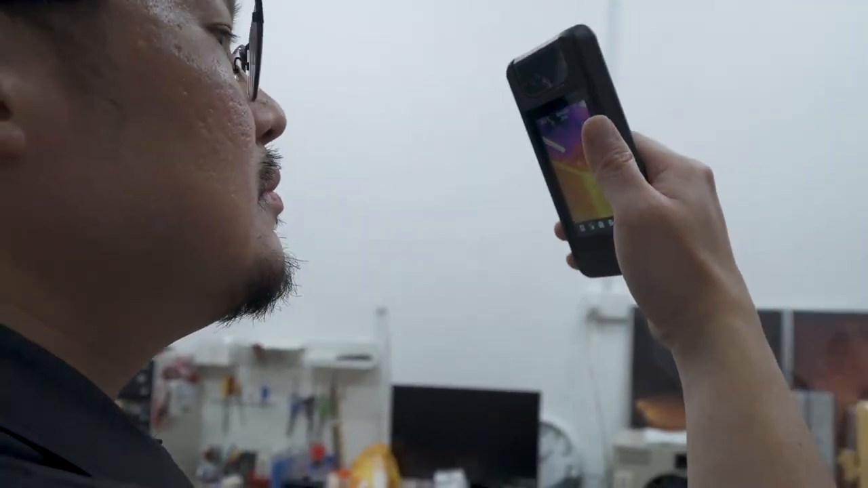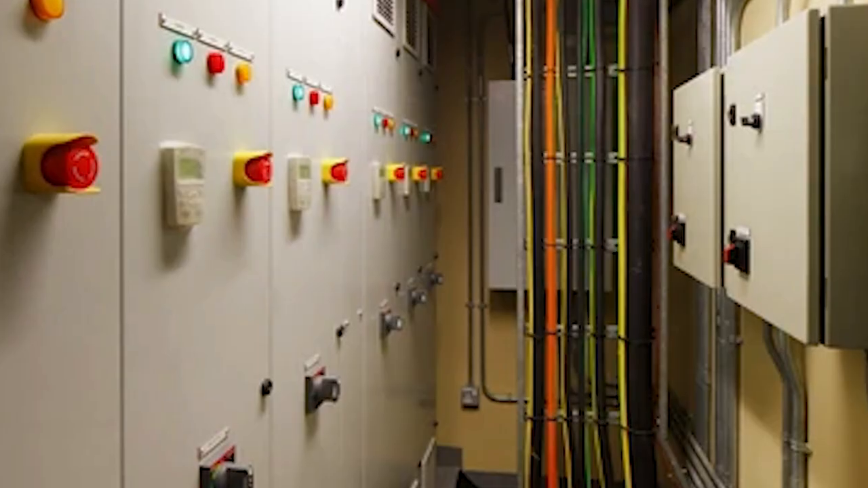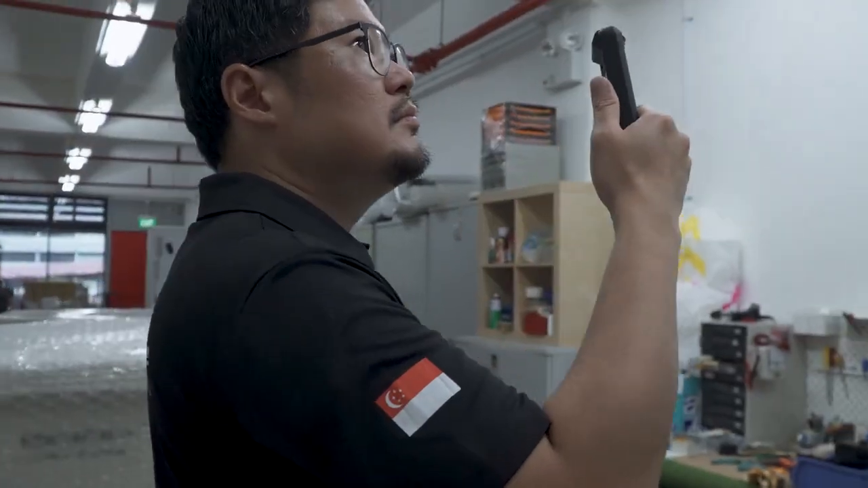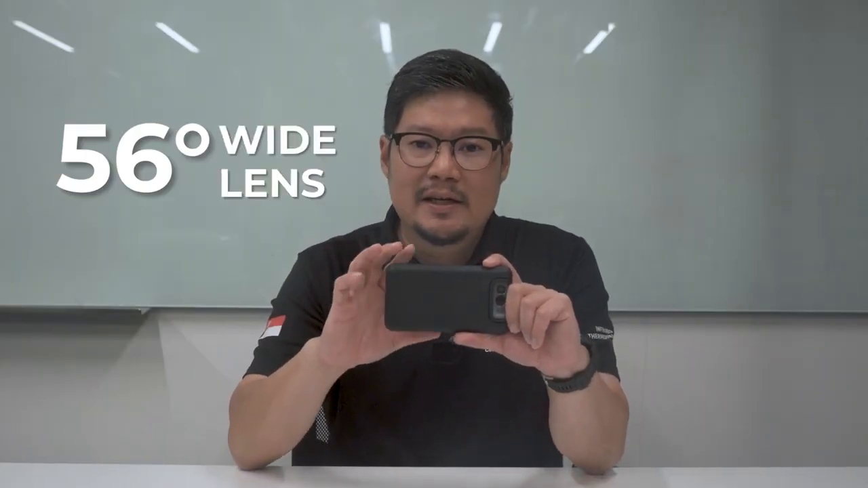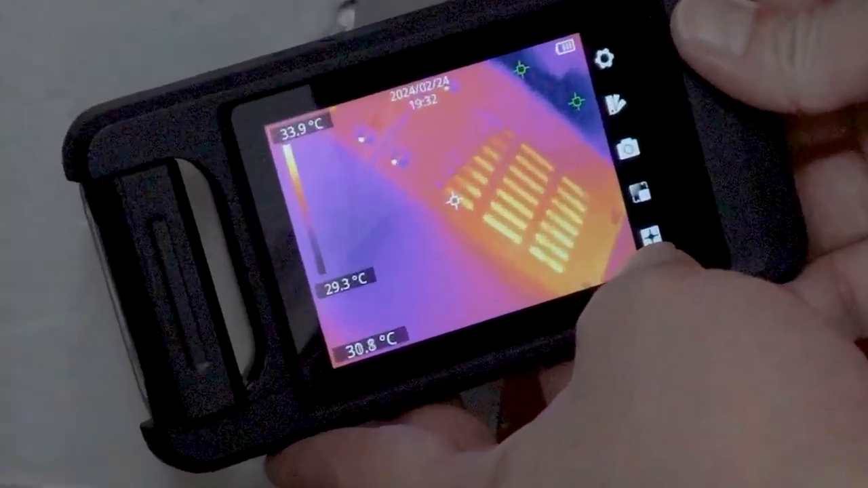How many times have you been in a situation where you weren't able to capture a reading because of how awkward the space is? I know for a fact this has happened to me and many of my trainees. This 90-degree adjustable camera allows me to work in those types of situations. On top of tackling tight angles, the 56-degree wide lens outpaces many others, letting you press close and still capture everything you need.